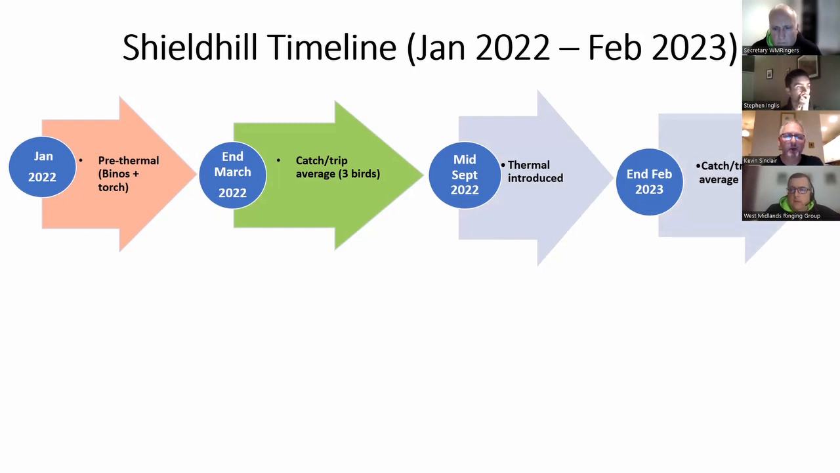Now, you might not think 2 birds per trip is much, but when you start taking into account that you're probably talking about 20 trips there, you're talking about 40 birds potentially that thermal, not 100% has secured or guaranteed, but it's played a significant role in what we're catching at site.